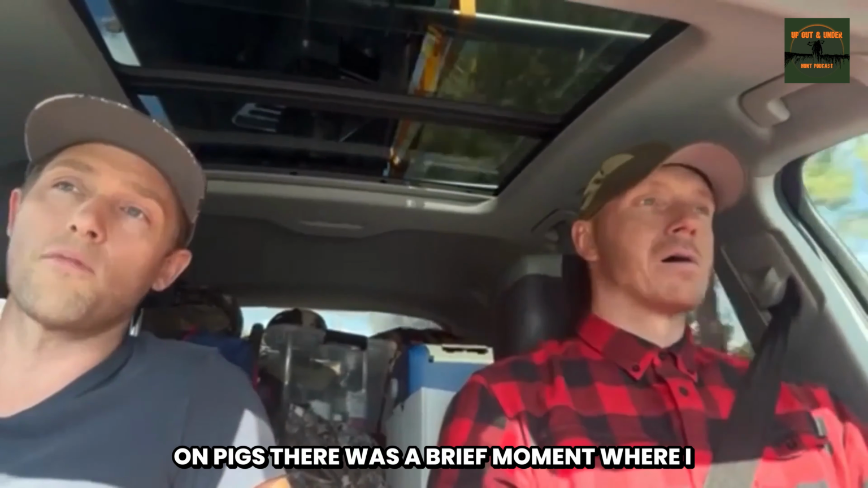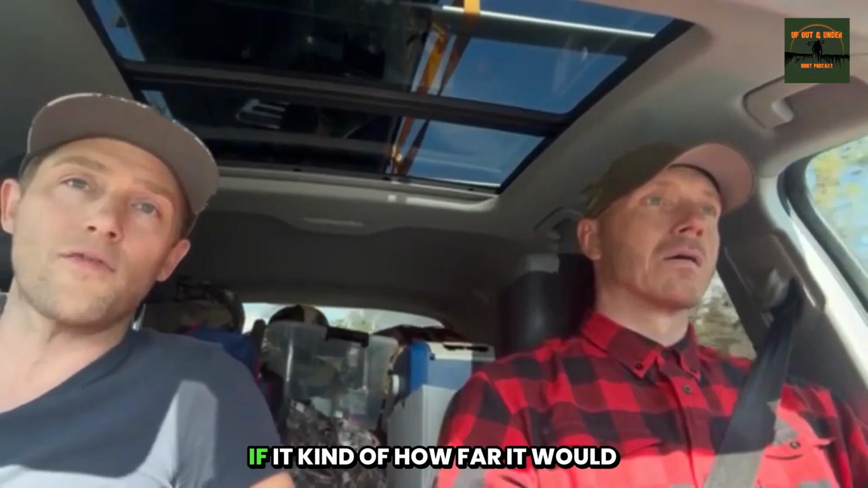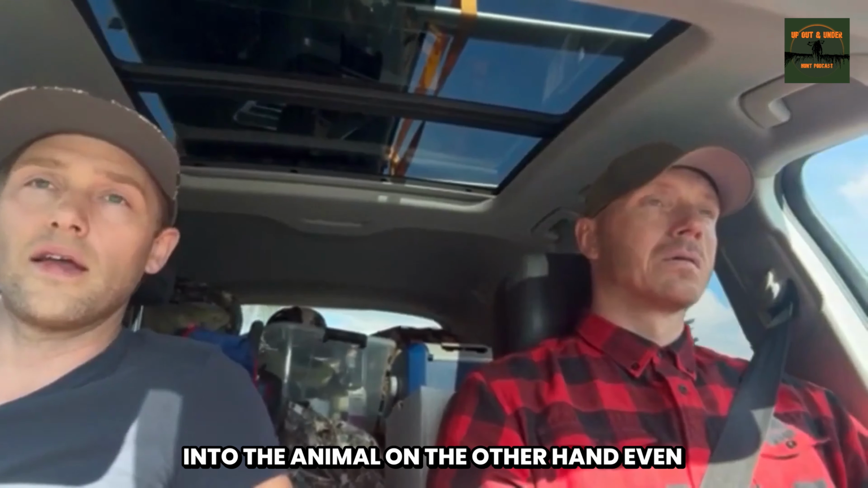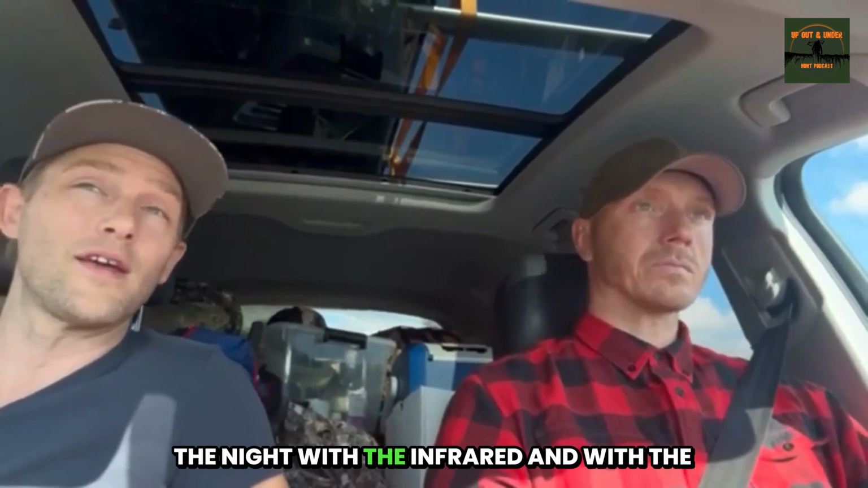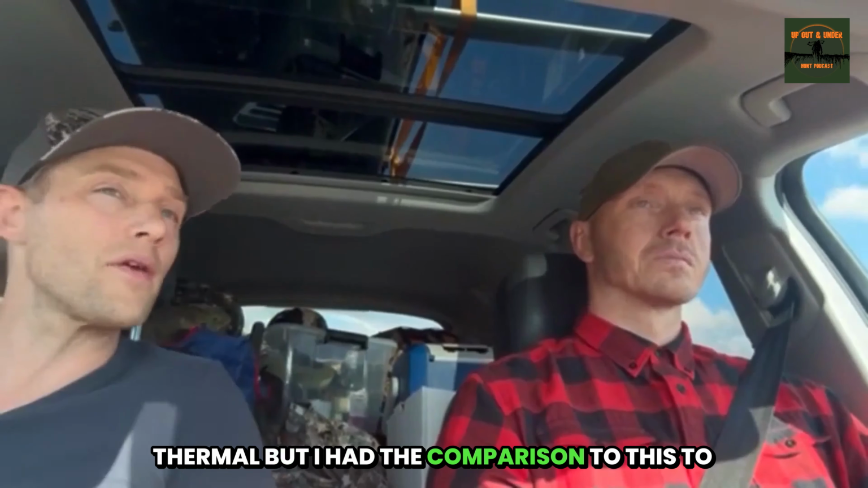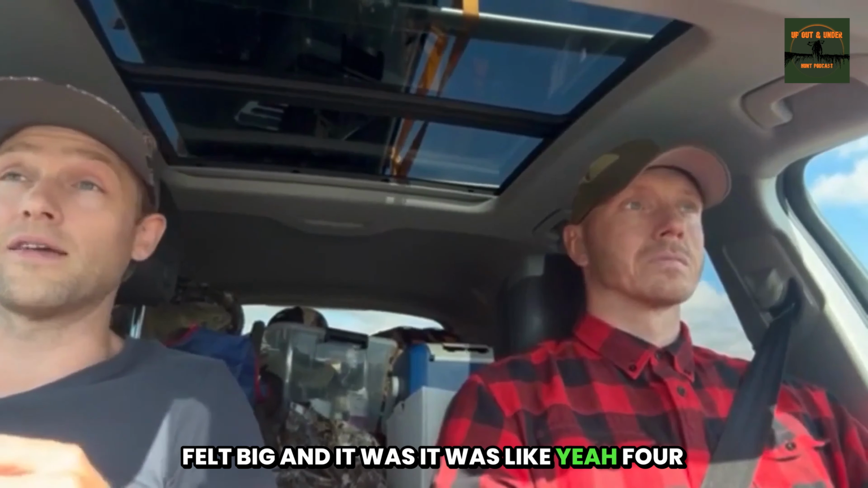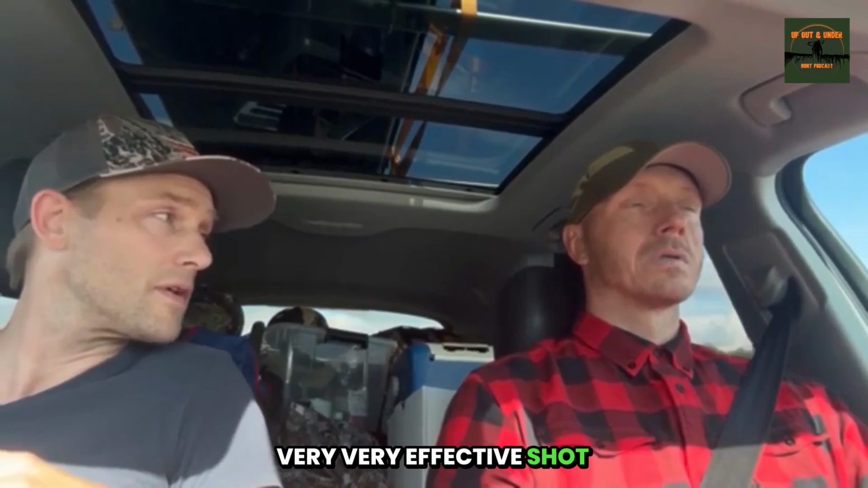There was a brief moment where I thought about how much it would damage meat, how far the bullet would continue into the animal. On the other hand, even though it is difficult to judge size during the night with the infrared and the thermal, I had the comparison to the smaller pig that I just shot, and it felt big, like 4 times as big as the first one, and it was a very, very effective shot.